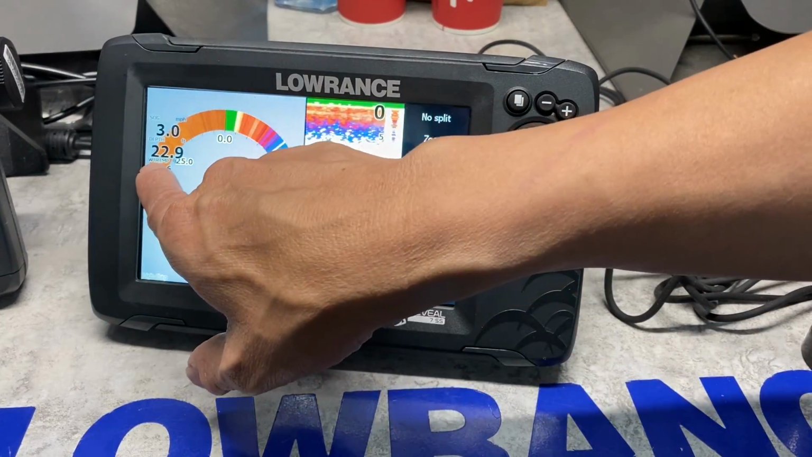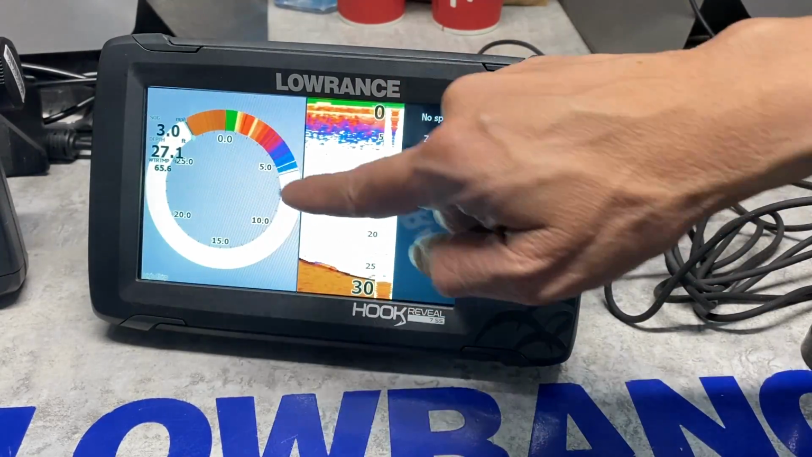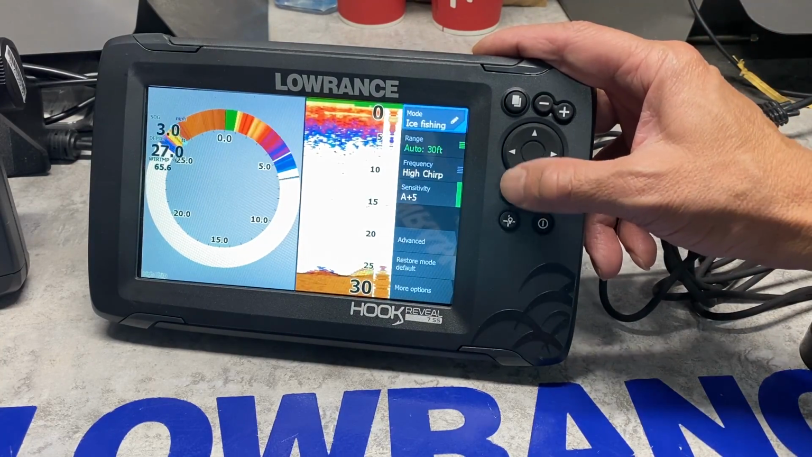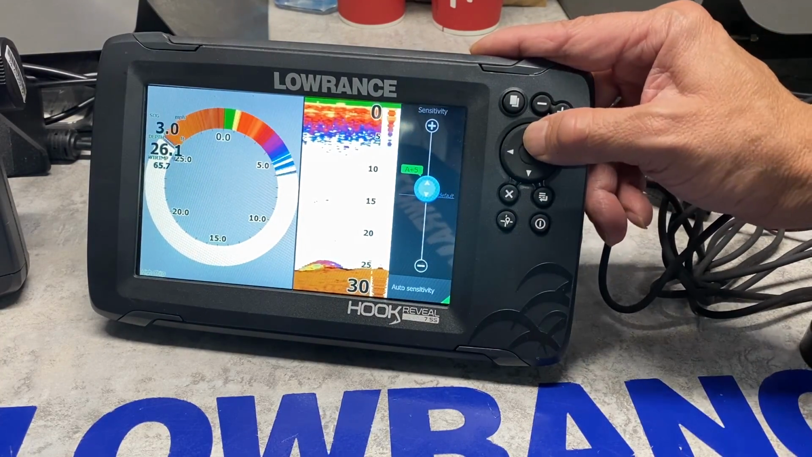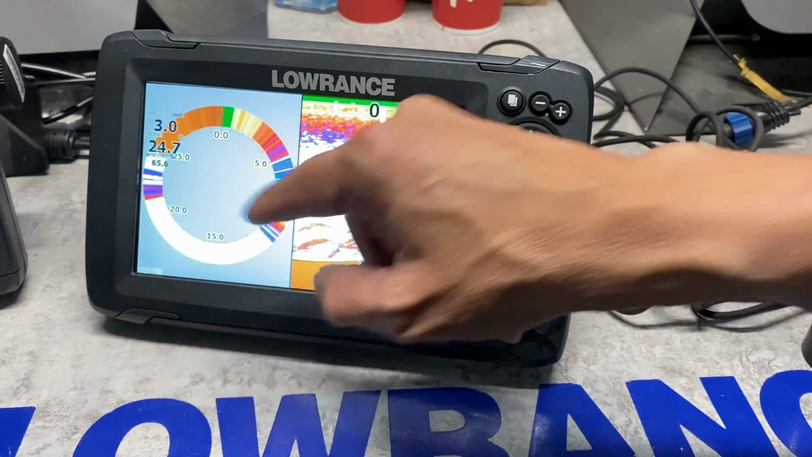The flasher is going to show you the bottom. You're going to turn up the sensitivity until you see your jig, which is going to be a vertical flash line. So here we are, exit, exit, turn up the sensitivity. As I increase the sensitivity, you're going to see more detail on the screen.